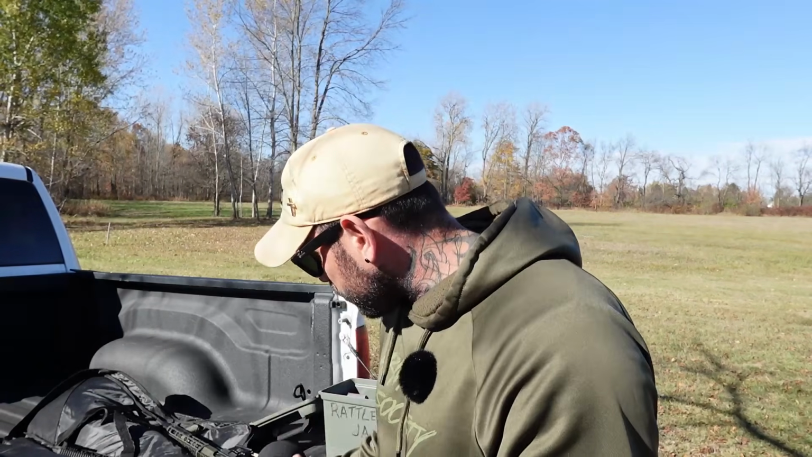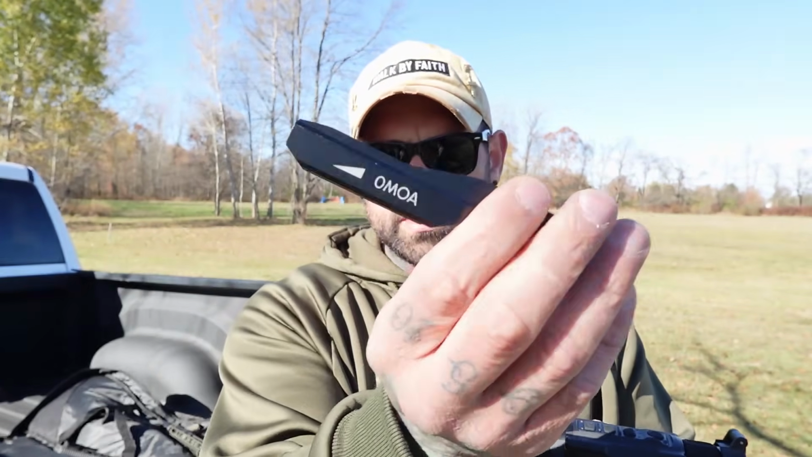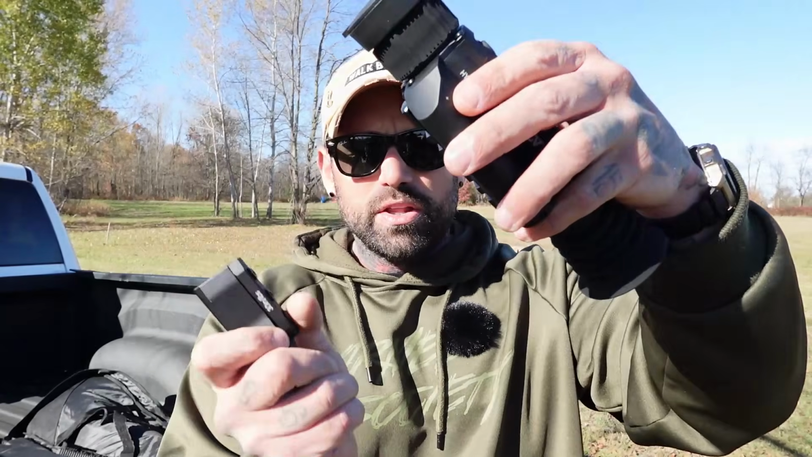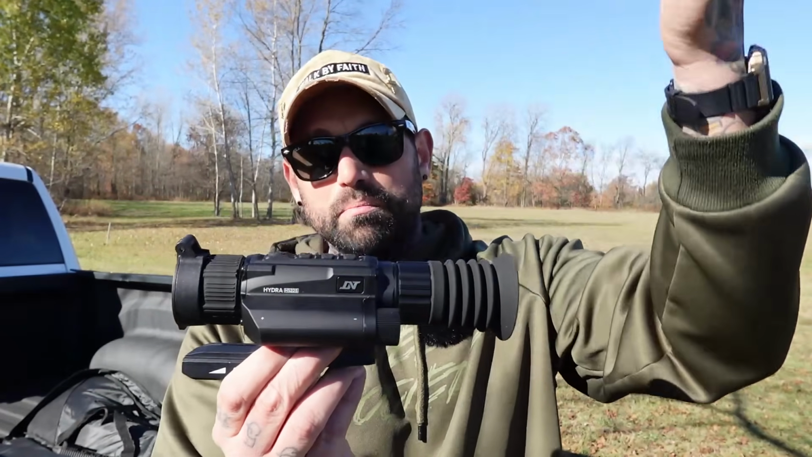Now, the way that this comes set up, it comes with a riser right here. This is their 0 MOA riser. So basically how it would sit, I have a Picatinny on it right now, but the way to mount it is you mount this here, mount this to your rifle, boom.